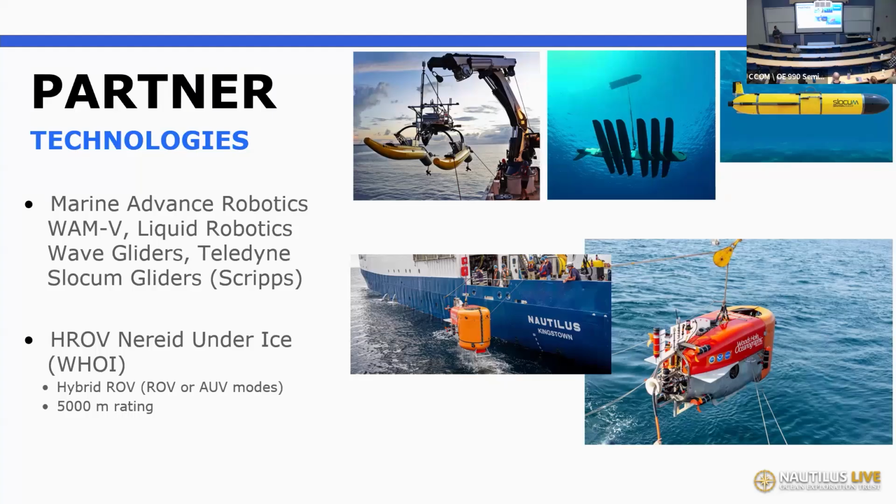We've also had Woods Hole's hybrid ROV Nereid Under Ice out on the ship, and that was involved in one of these sort of tech challenges where we're trying to see how multiple vehicles can work kind of cooperatively in tandem.